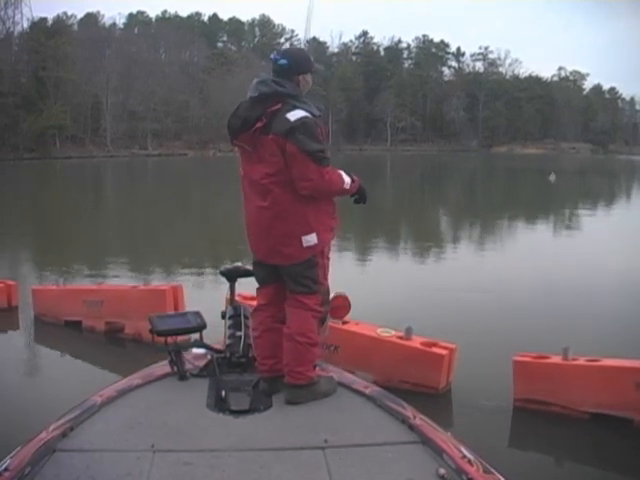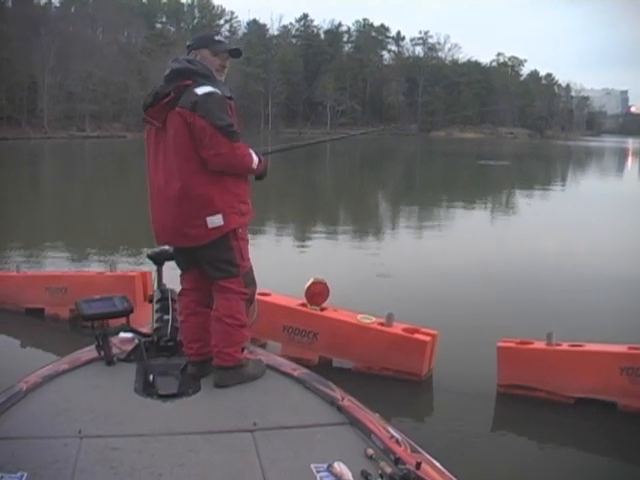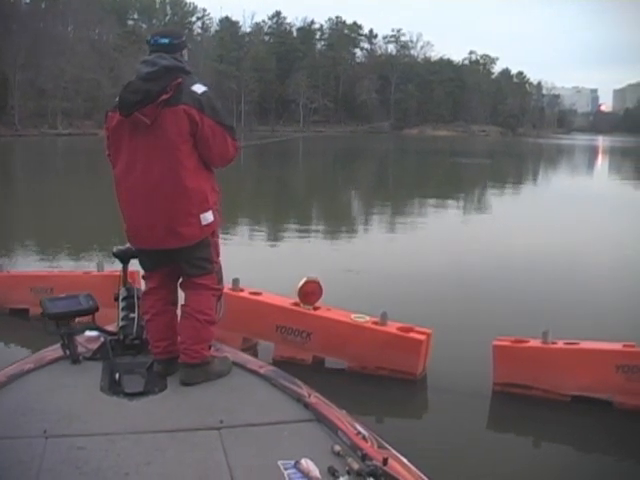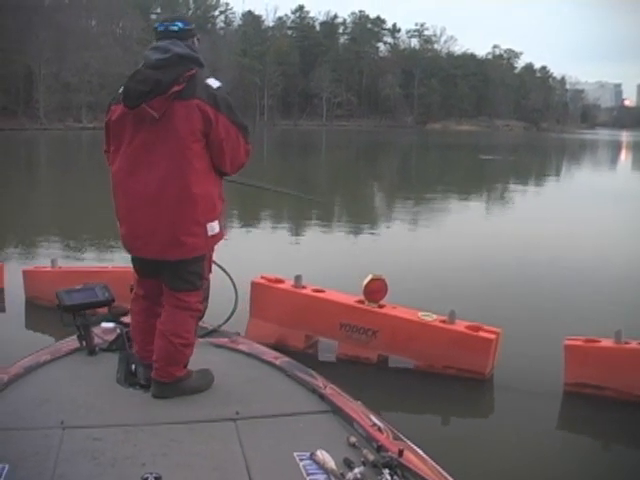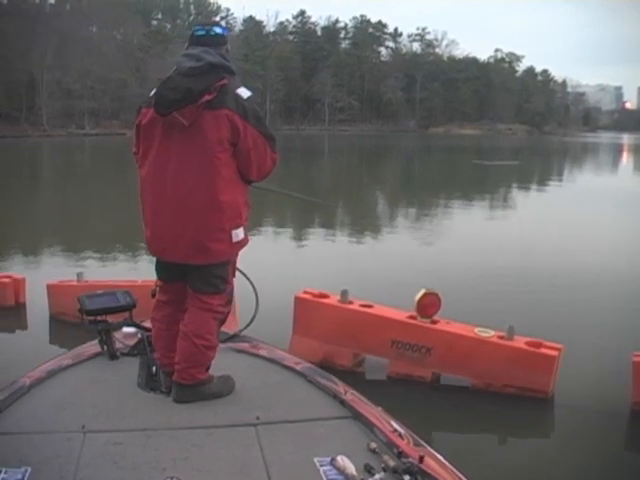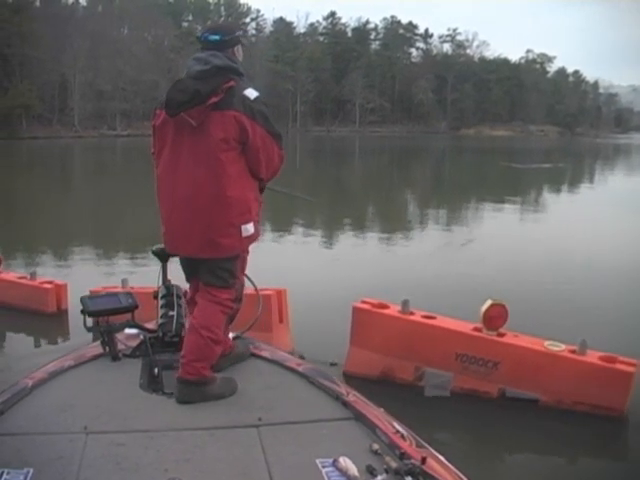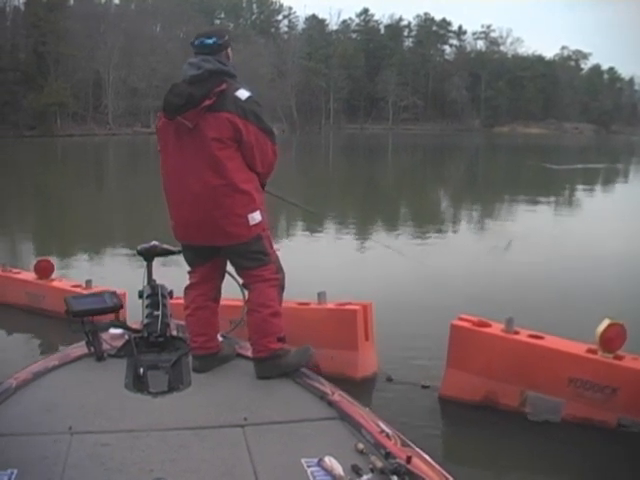Everybody, we'd all like them to be 3-pounders, but anymore around here, 3-pounders have become pretty hard to come by. So it's just fun to catch them.